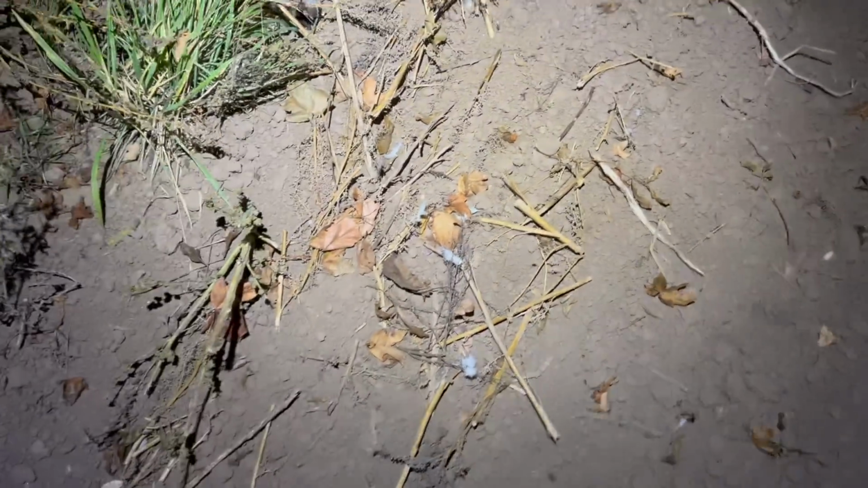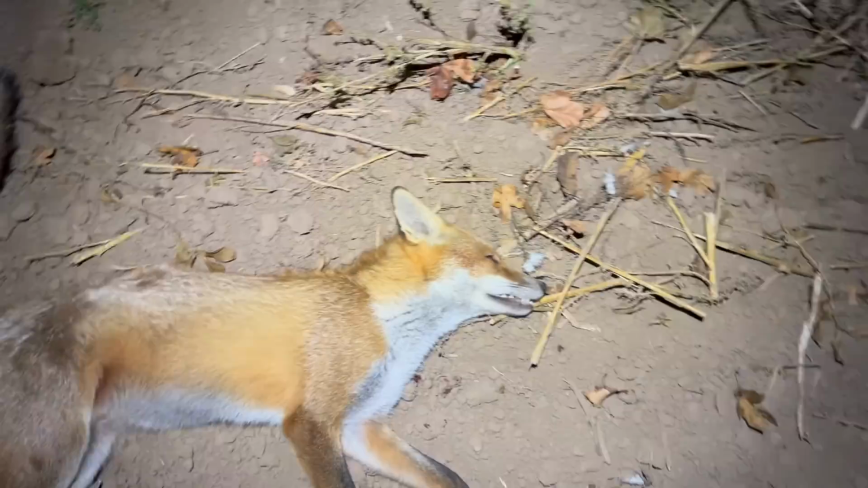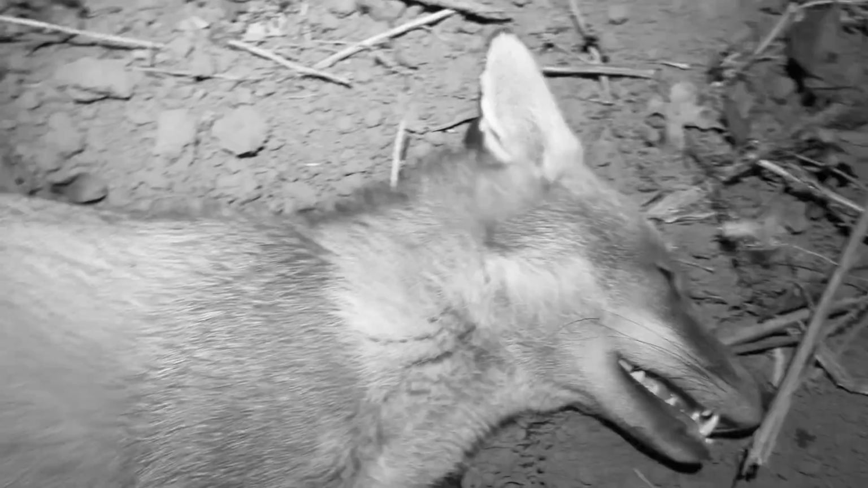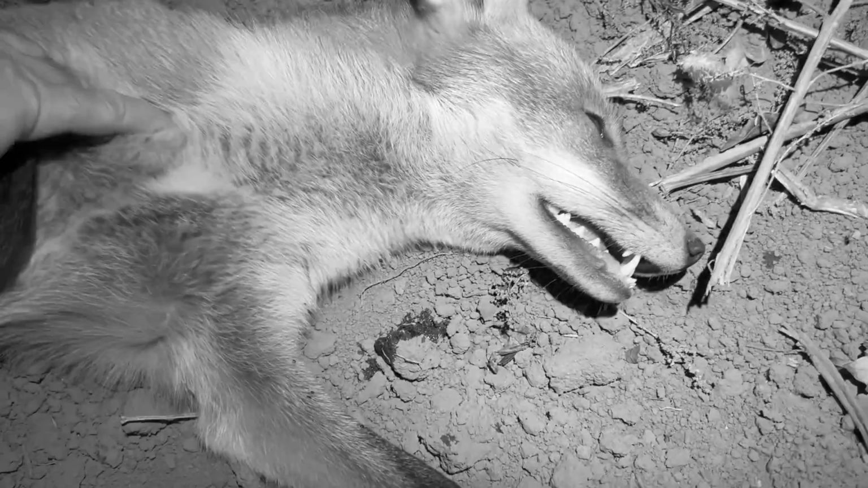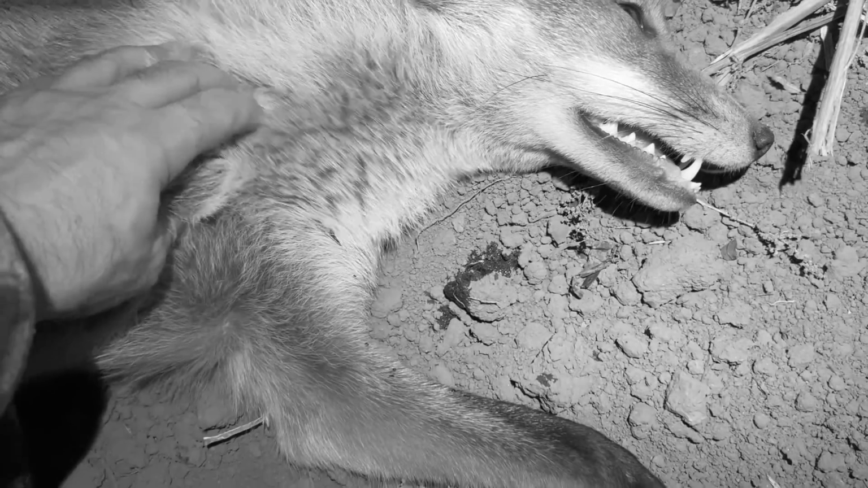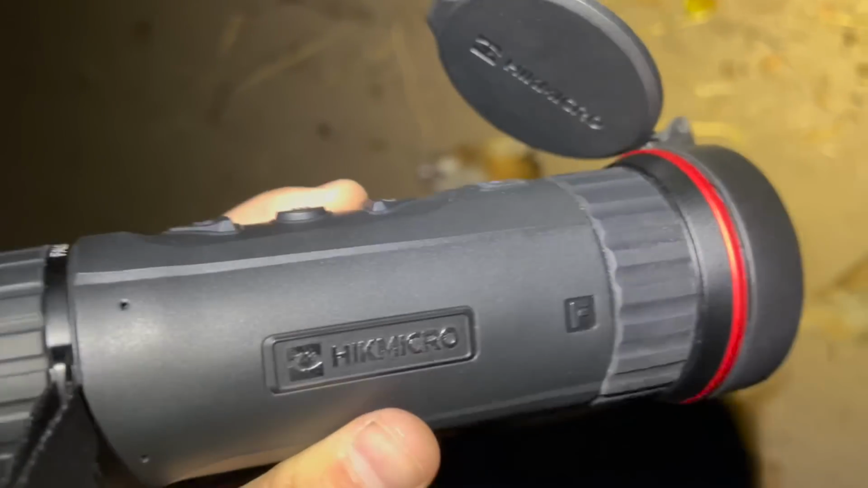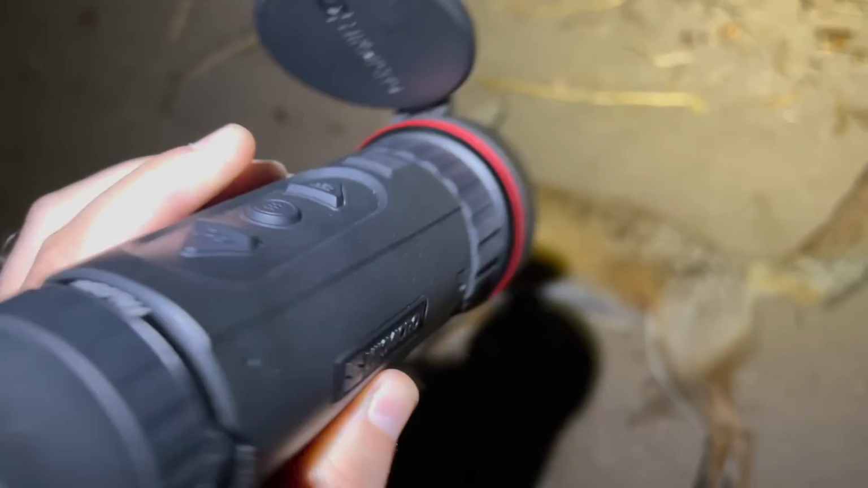Just see here, in fact. Probably evidence where he's brought his kill back to, but he's only a young lad. Yeah, he's only a young lad. Shot in the bib, pretty much square in the chest. He wasn't going anywhere. So yeah, young dog. That's the first one spotted with the HIK Falcon.